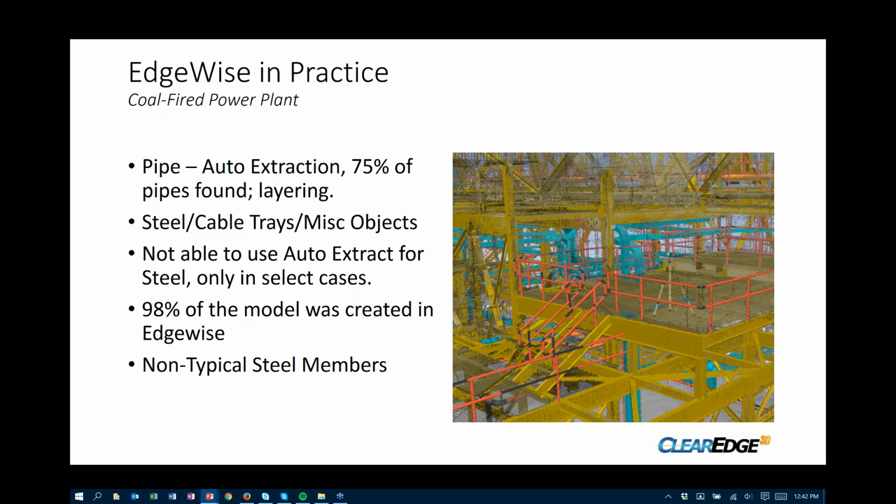And then we also had some non-typical steel members. With this being an older plant, we had to utilize the standard editing feature in Edgewise to create those non-standard members.